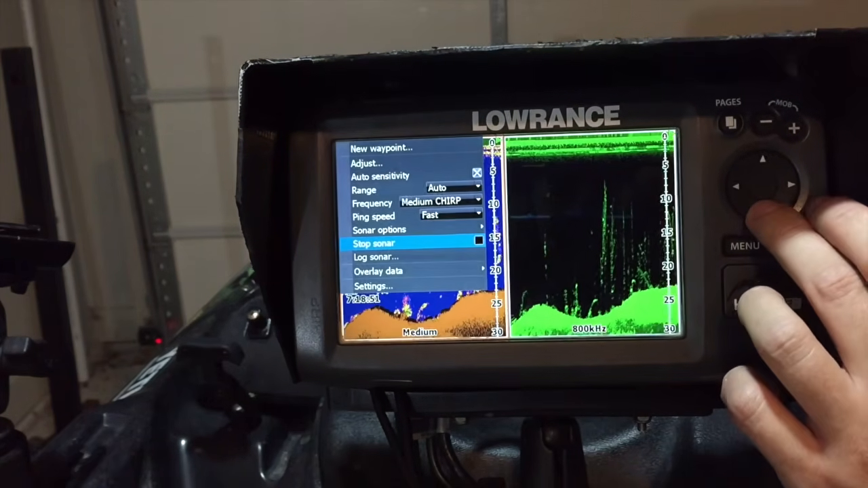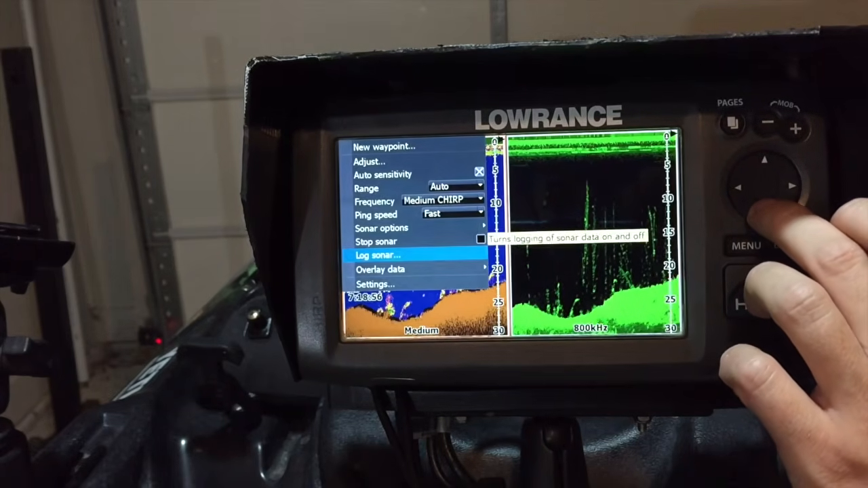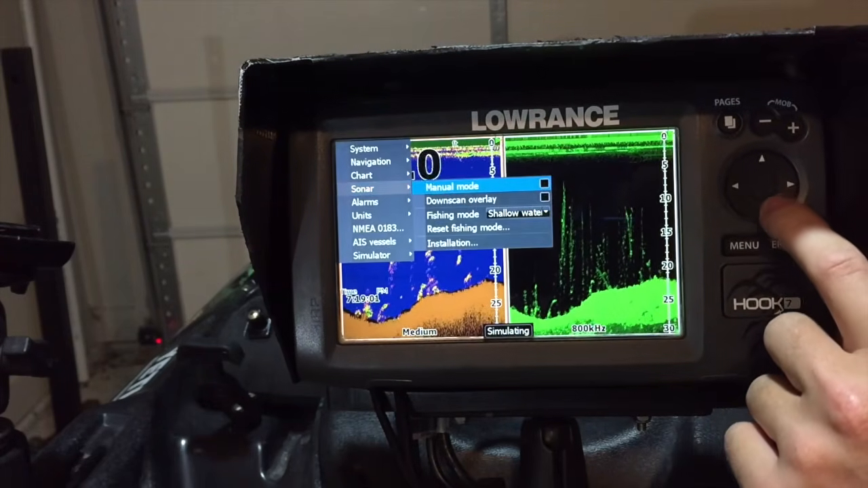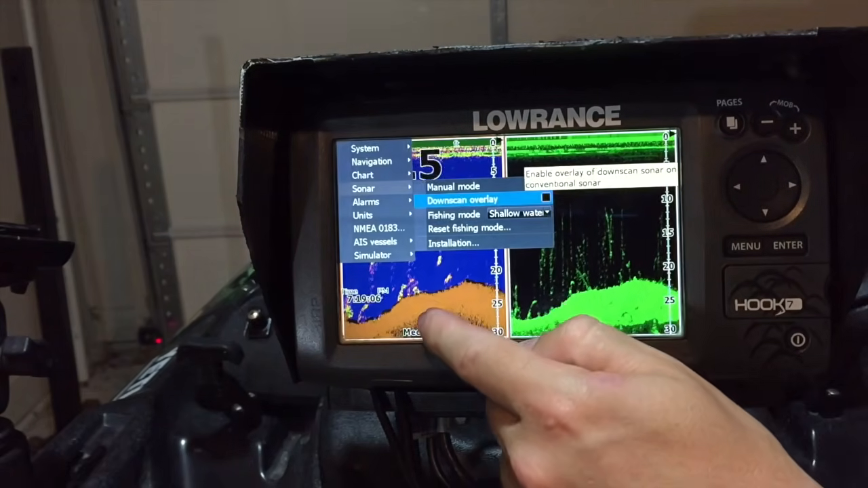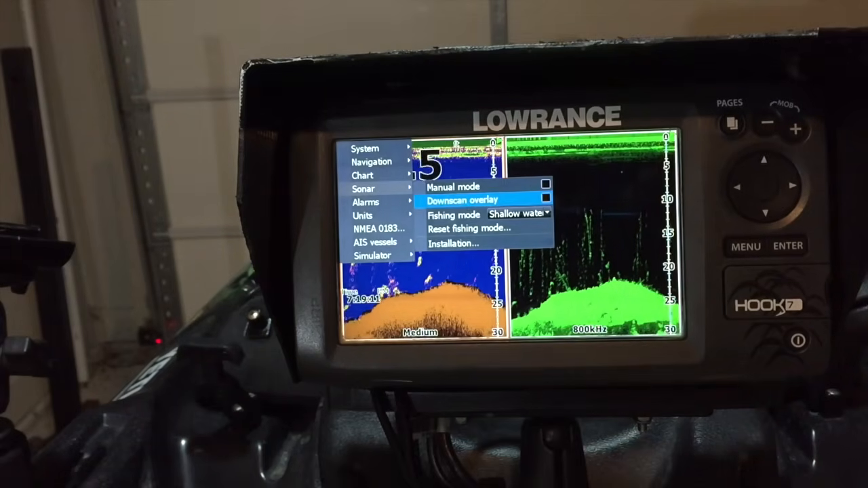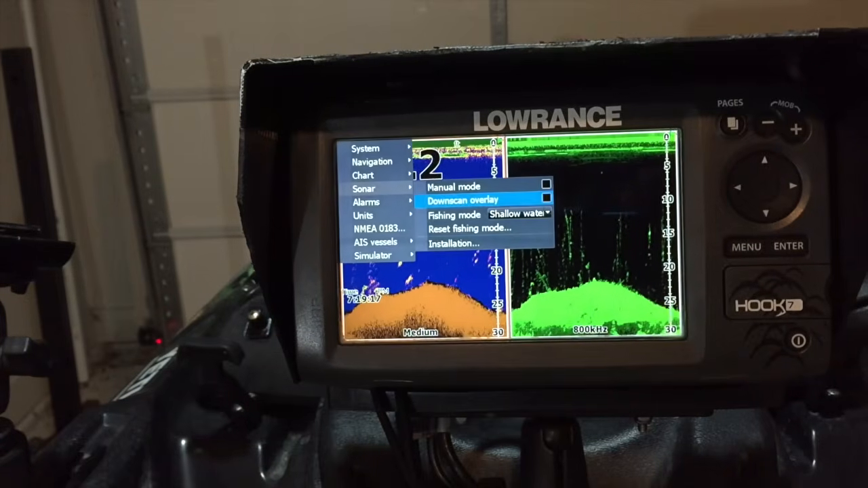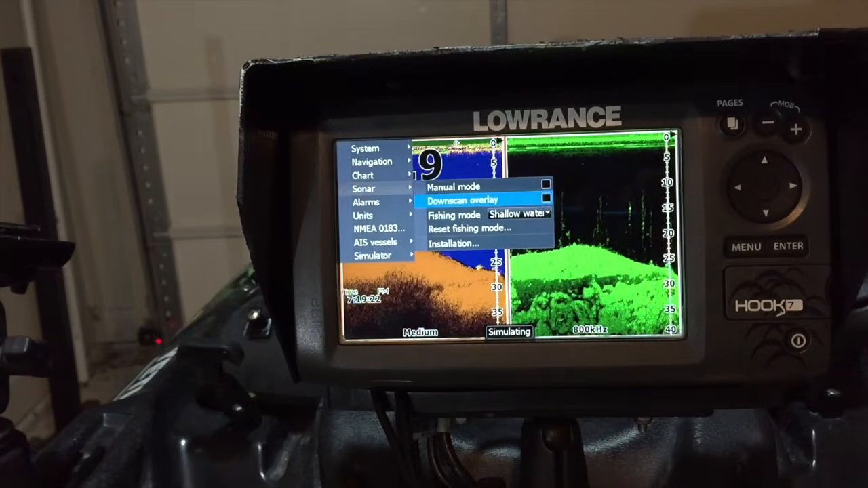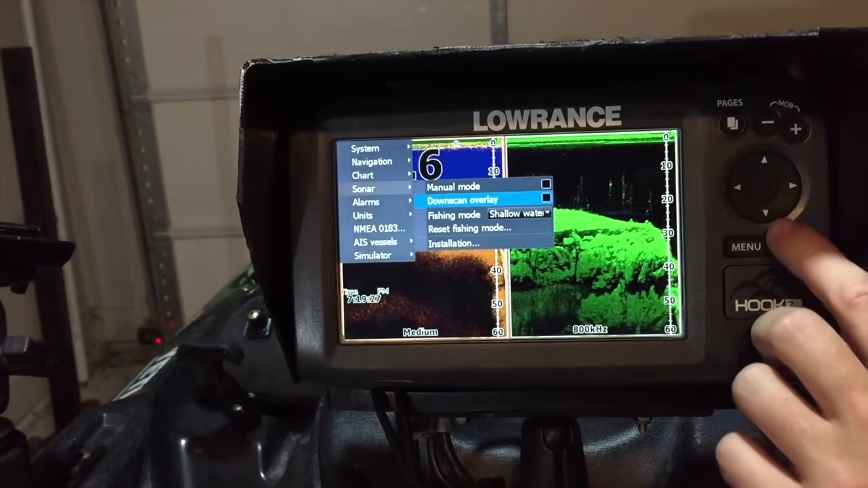All right, stop sonar does just that. It turns it off. And log sonar is just to get a kind of a screenshot, if you will. The other thing you can do is come in here to your settings, go to your sonar, and go to manual mode, down scan overlay, where this information is going to be overlaid over here. Then you can see your fishing mode that I talked about in a previous video, where I am set to shallow water, and that is what works the best for me, because I fish in less than 100 feet of water. I typically fish in less than 60 feet of water, so I leave it in shallow water mode. And then of course you can reset everything, and that is a great function as well.